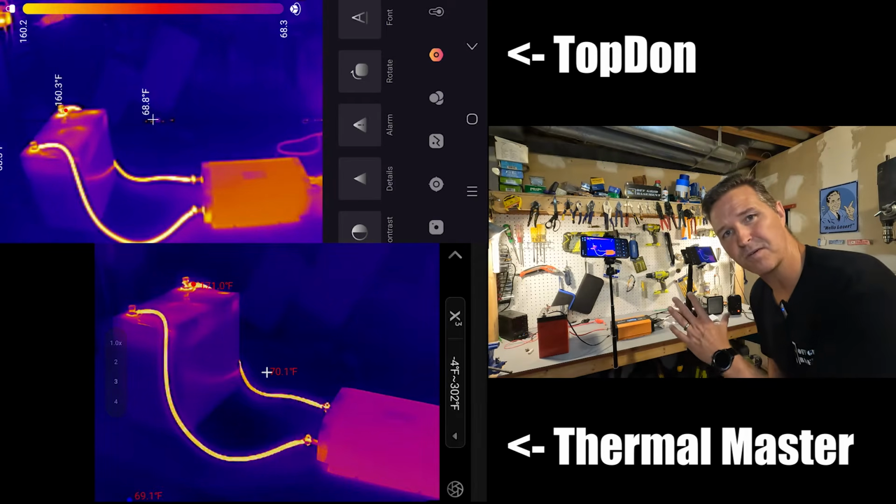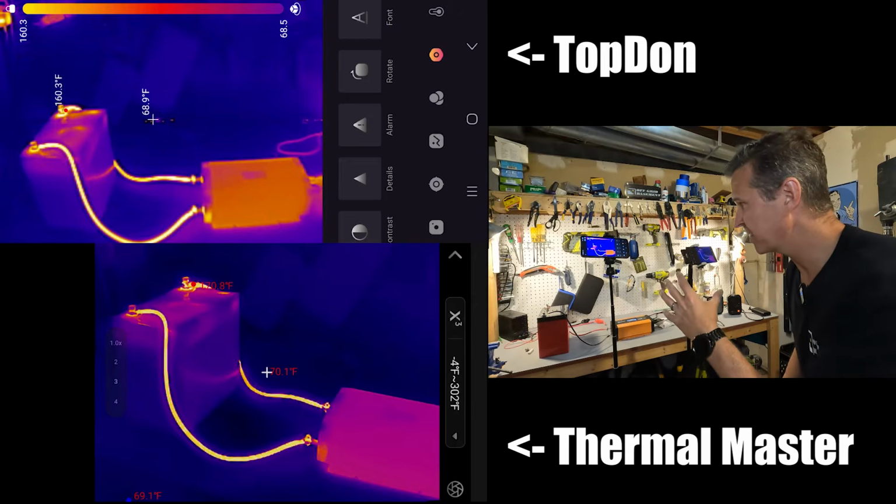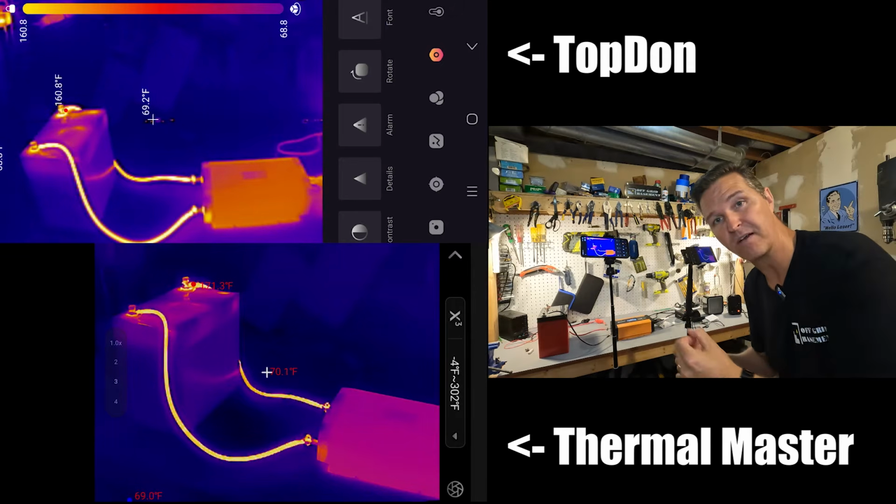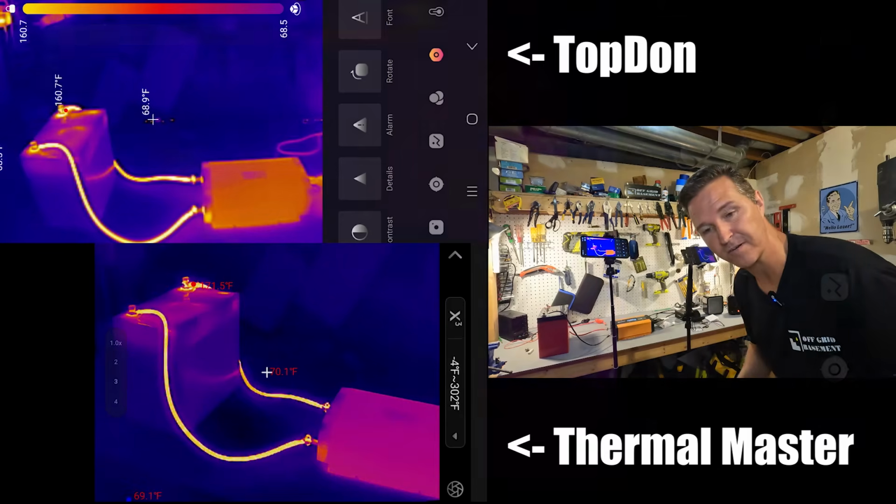Okay, and these cameras are both stationary, so now I'm going to go ahead and take them off their tripods, and we're going to kind of see how well they flow while I'm actually looking at stuff like I would actually do if I'm doing this test. So I'm going to do the TopDon first, and then we'll look at the ThermalMaster.